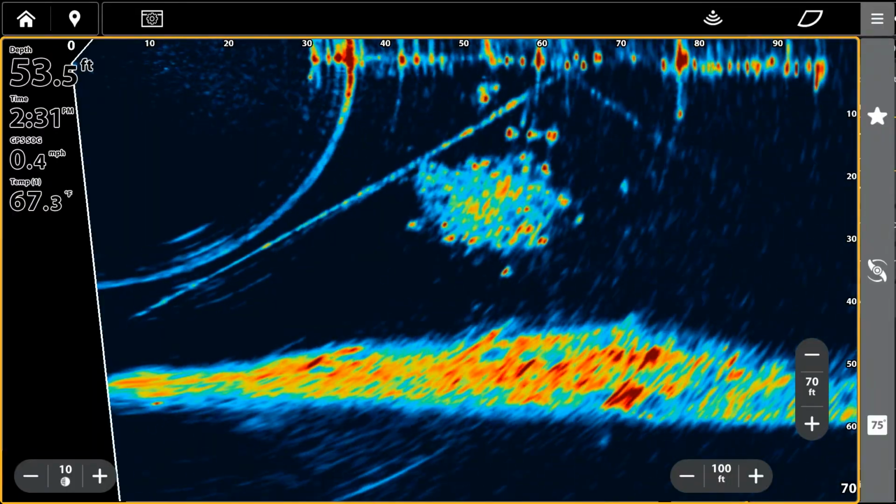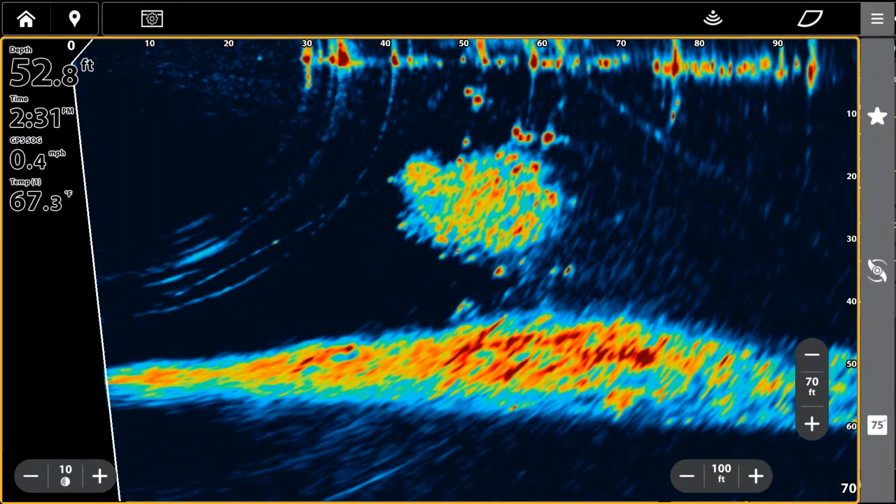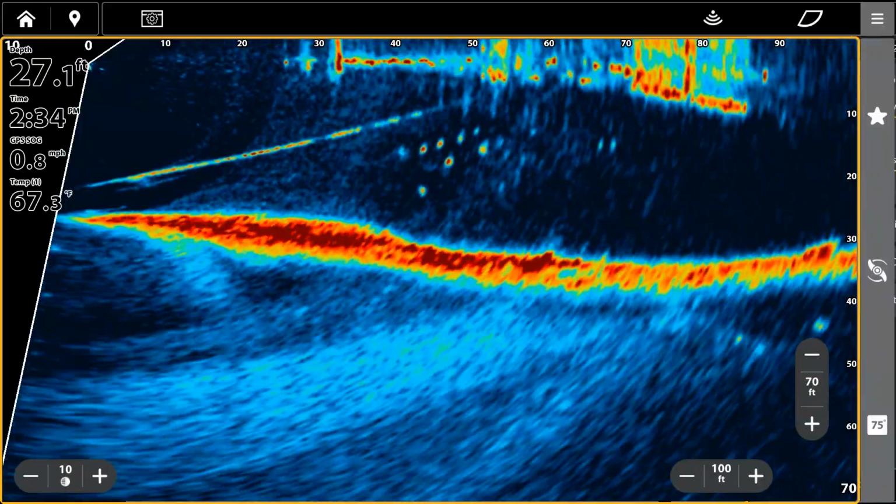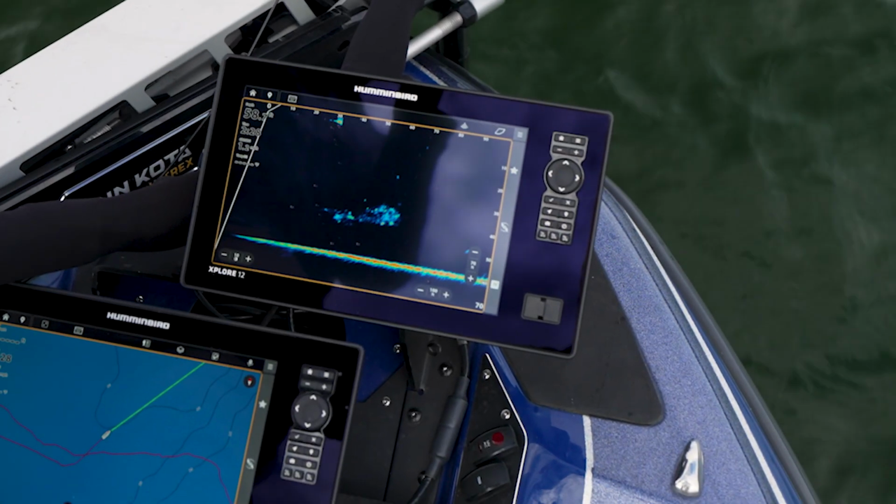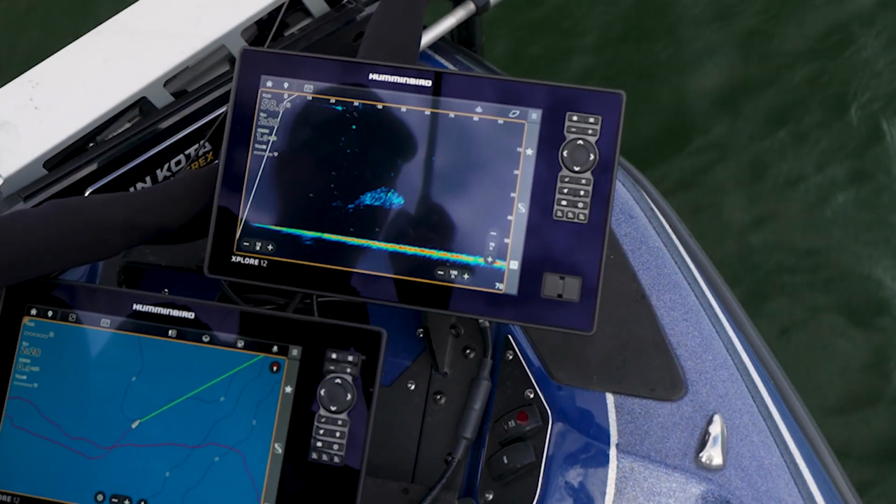So it really spreads out the colors we're using, so you can distinguish red is hard, blue is soft, or just a weaker return. Looking at this bait out here in the middle, I'm getting a blue return. Throw my spoon in there, I get a little harder return.